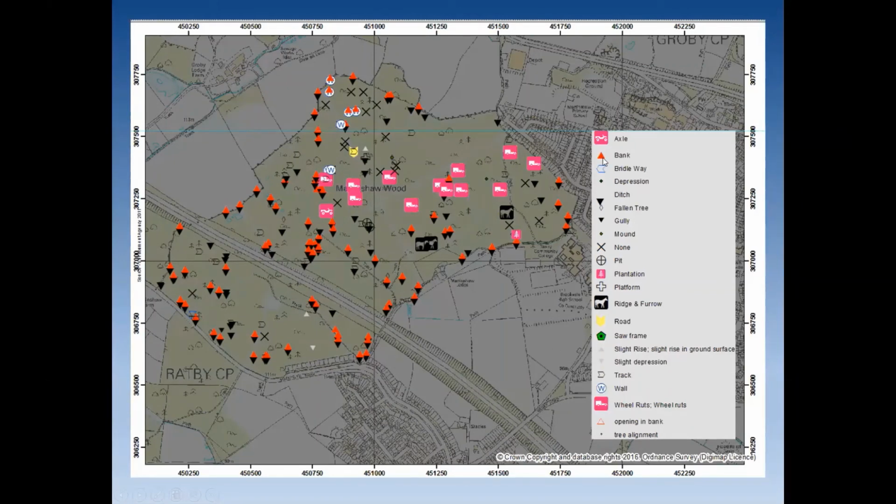So banks are an upward triangle, red triangle, and a ditch is a big black downward pointing triangle, and a gully is a smaller one. And then we've got some other things as well. We've got our possible ridge and furrow, and our rubble core bank, which I've got here as a wall up here, WW and W there. Okay, so there is a bit of a pattern coming together with that.